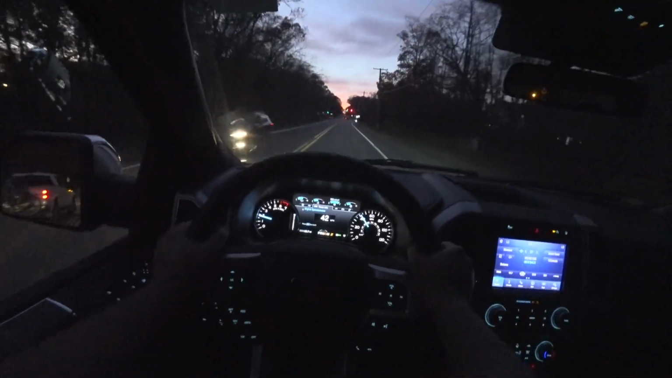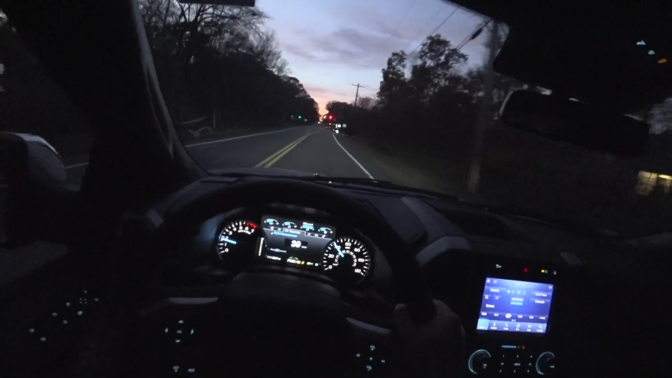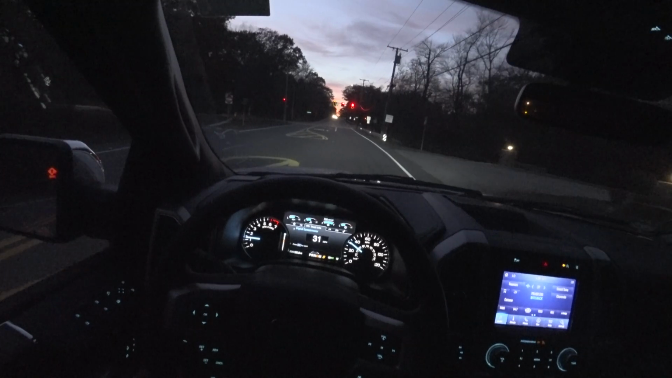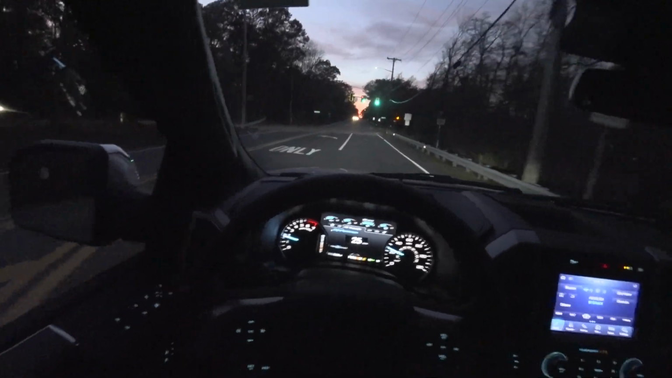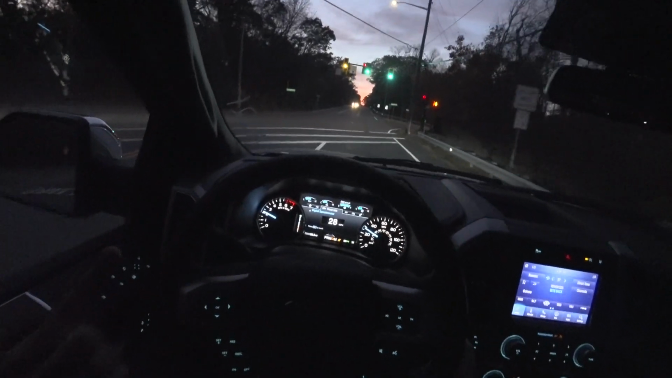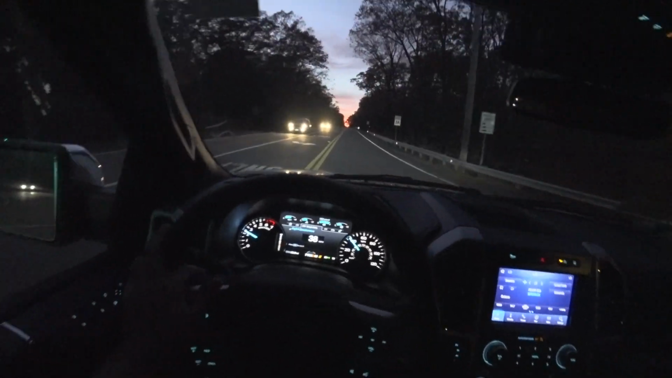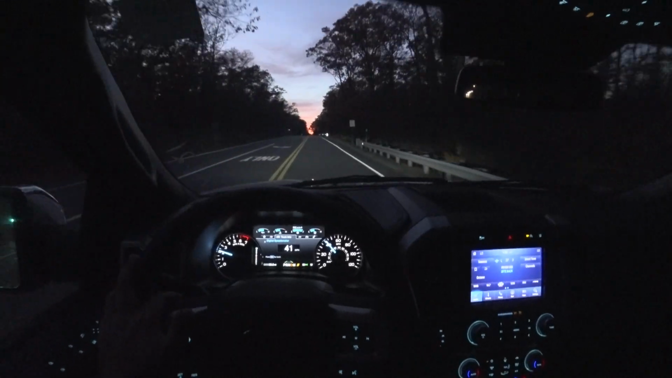Ride comfort, seat comfort, it's actually really, really impressive. And that's coming from somebody who just stepped out of a Rolls-Royce Dawn, which I'm still kind of processing that I just drove that car. But no, it's really, really impressive how comfortable these trucks are.